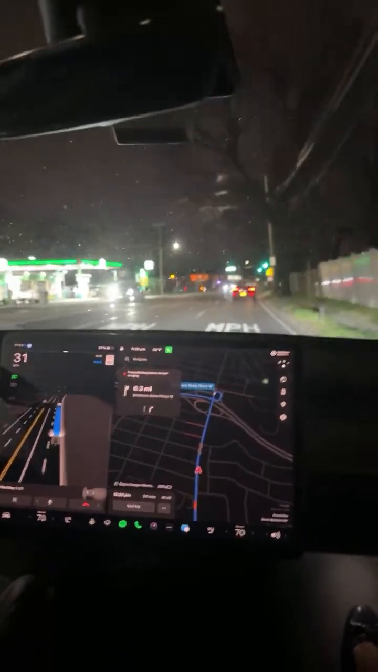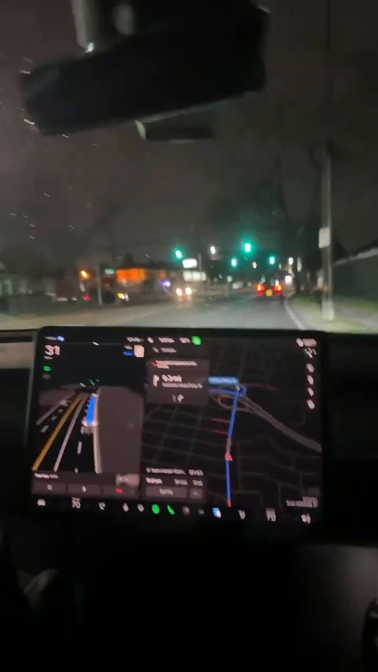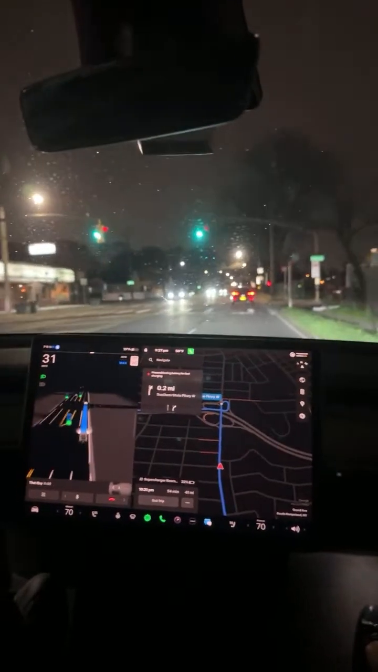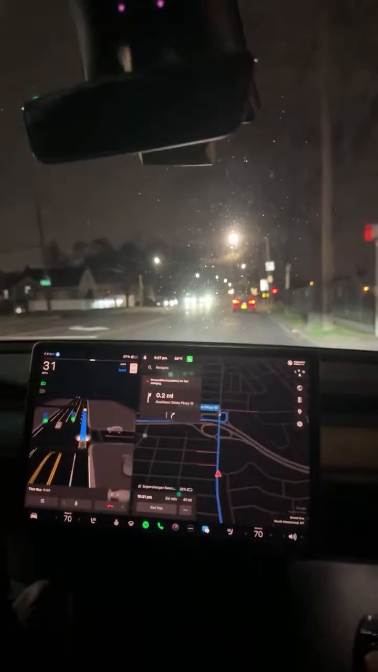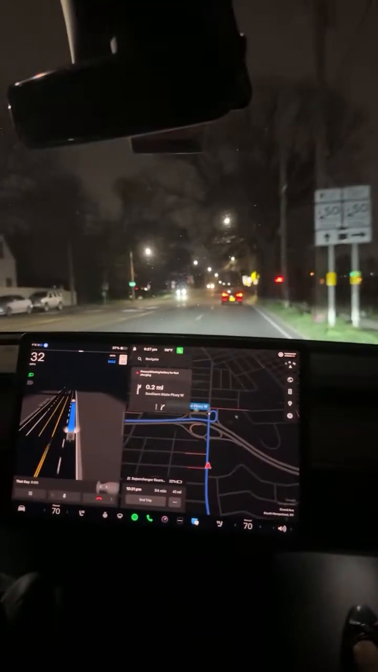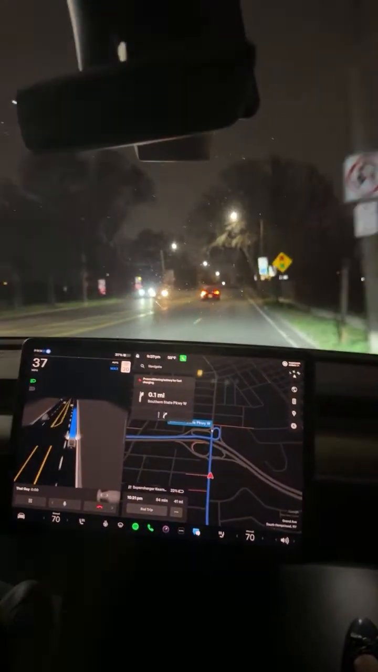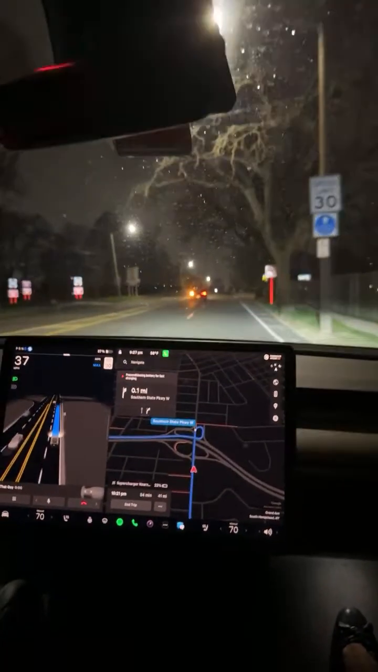Very interesting. Okay, so it's behind this car, and I have to exit. I have an exit coming up, and I'm going to hit the highway, so I have confidence in the exits and the entrances. It increases speed like crazy, though.